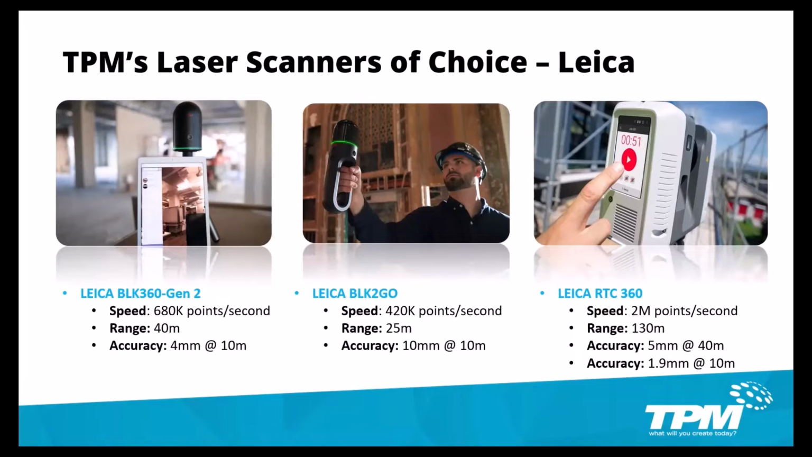The newest scanner from Leica is the Leica BLK2GO Gen 2. It is the fastest terrestrial scanner on the market, using VIS technology to always keep track of where it is while scanning. It scans at a rate of 680,000 points of measurement a second.